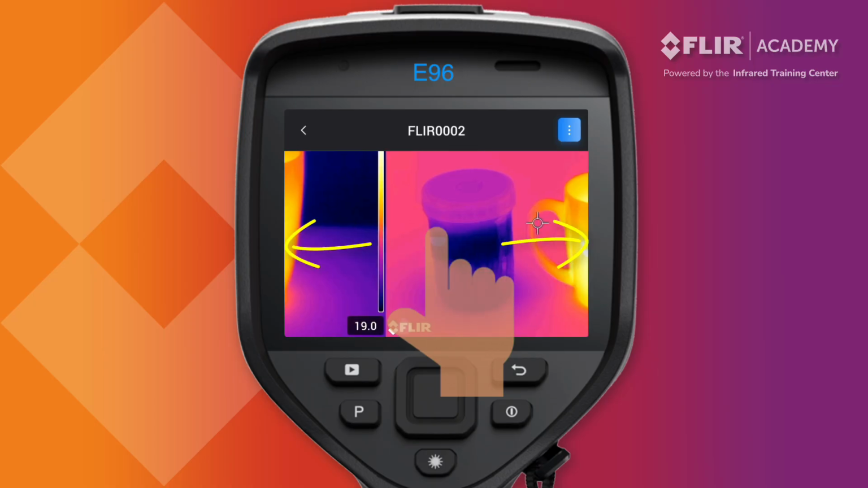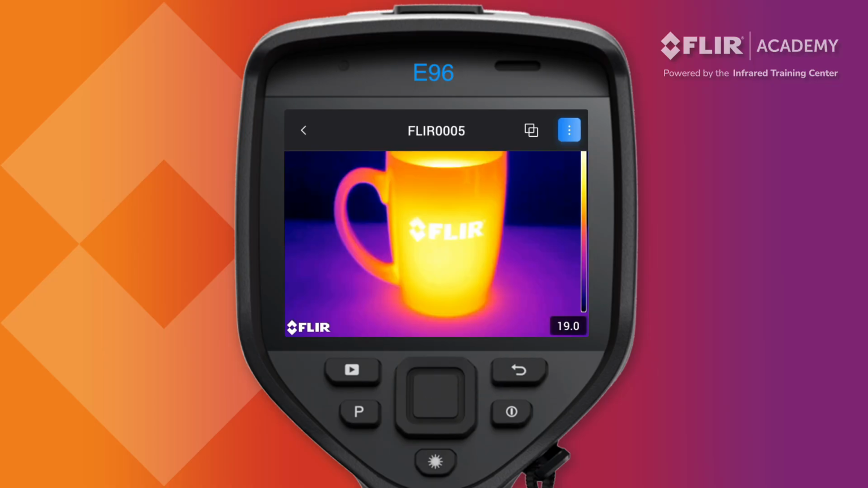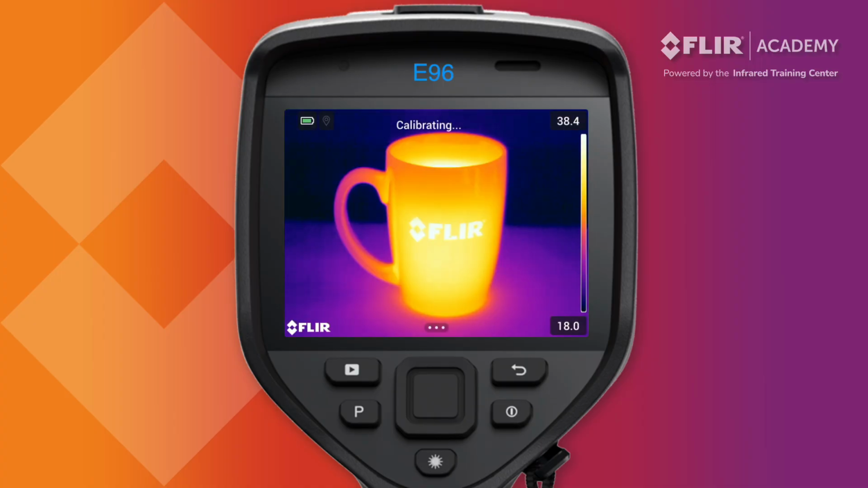Swiping left or right in the image viewer also allows you to browse through your saved images and video. Finally, pressing the back arrow or the back button will return you to the image gallery, where you can view additional saved data or continue to press until you return to a live thermal image.